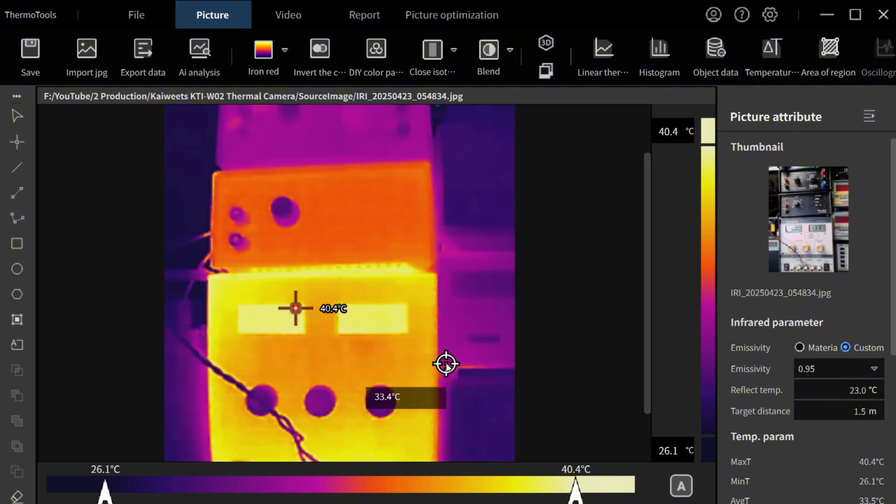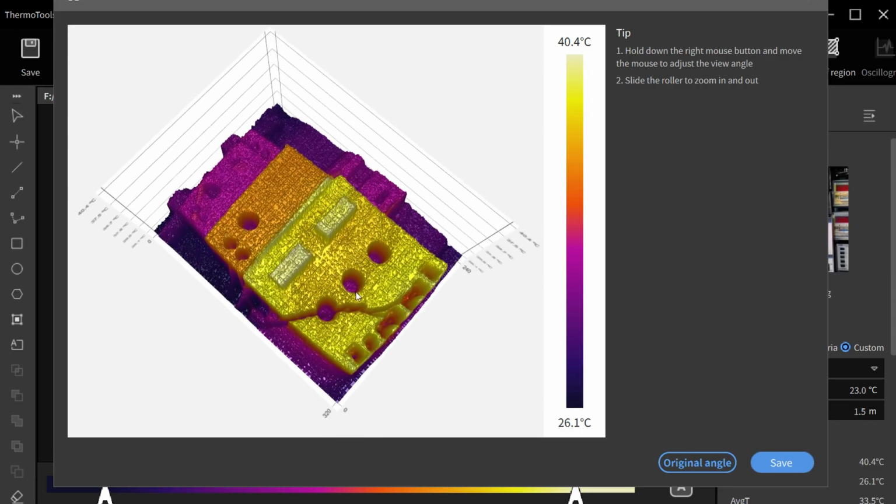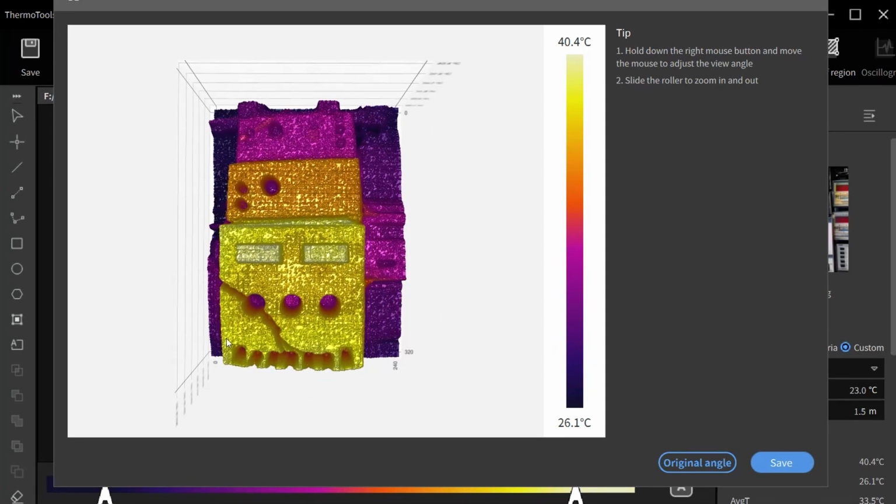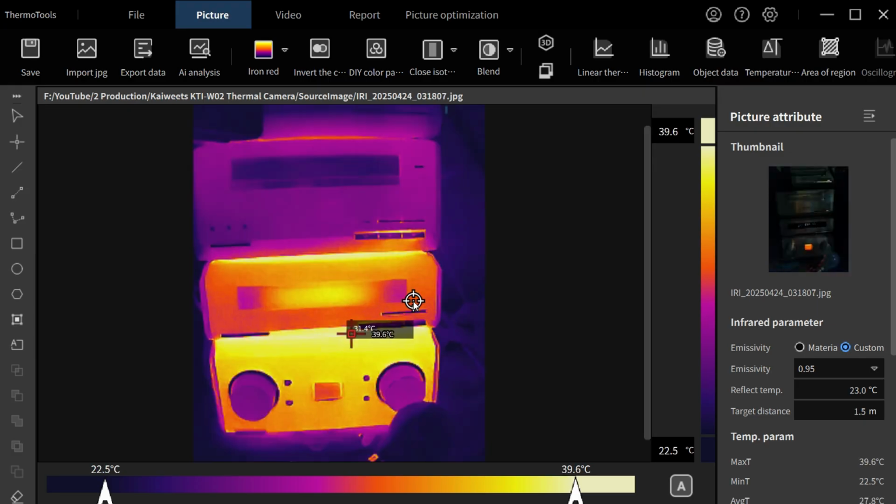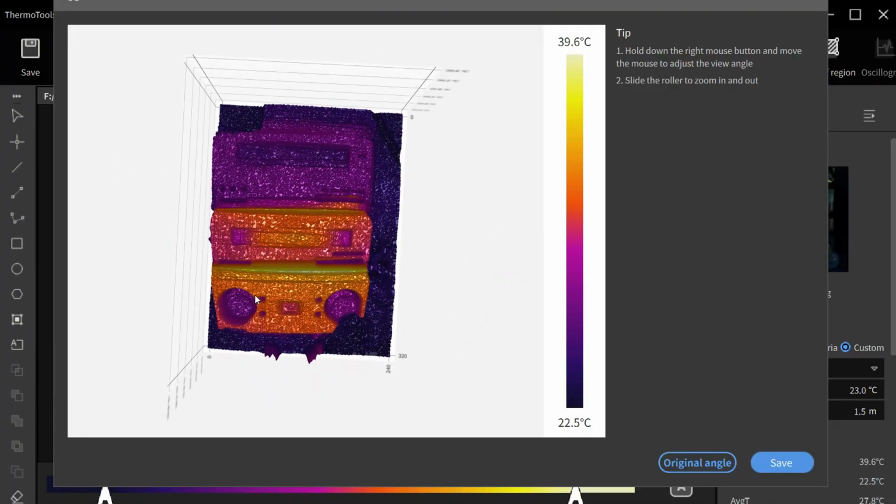Let's take a look at my Thandar power supply here. So if we look at that on the 3D map, you can actually see the front of the power supply and the things that are on top of it. Look, there's the power supply, there's a cable that's going across it, there's the knobs, there's the other couple of devices that are sitting on top of it. And that's crazy that you can just go in and look at that. So yeah, the same again if you look at my Technic system here, going to 3D, you can see that the amplifier part's getting quite hot, and the bit that sits above it, which is the digital processor, that's not getting quite so hot.